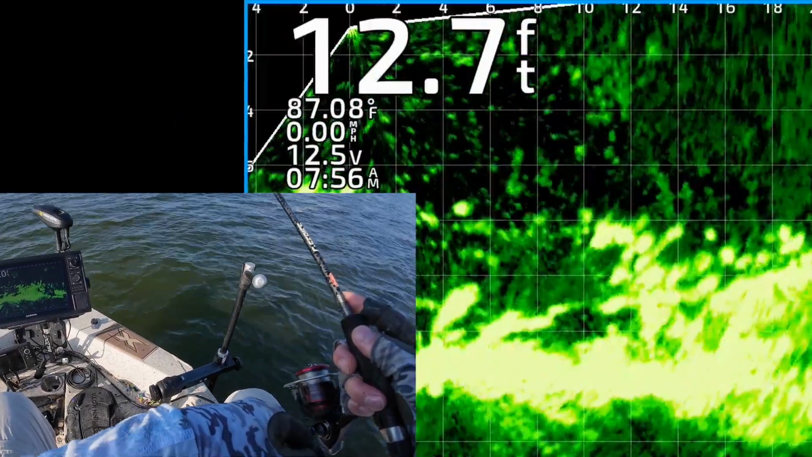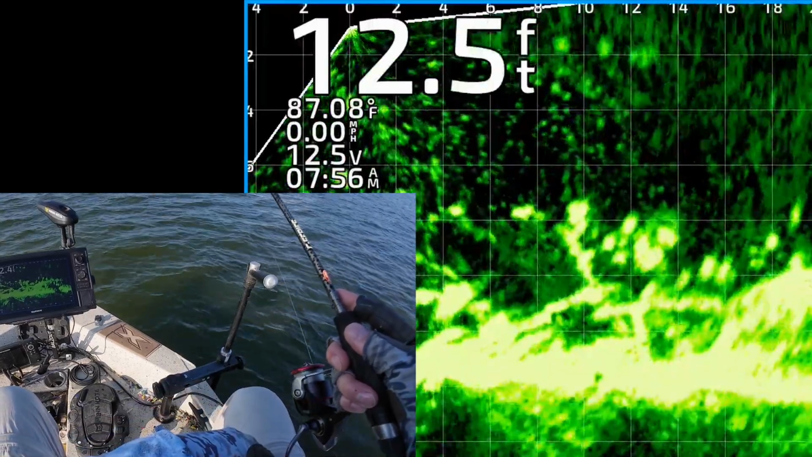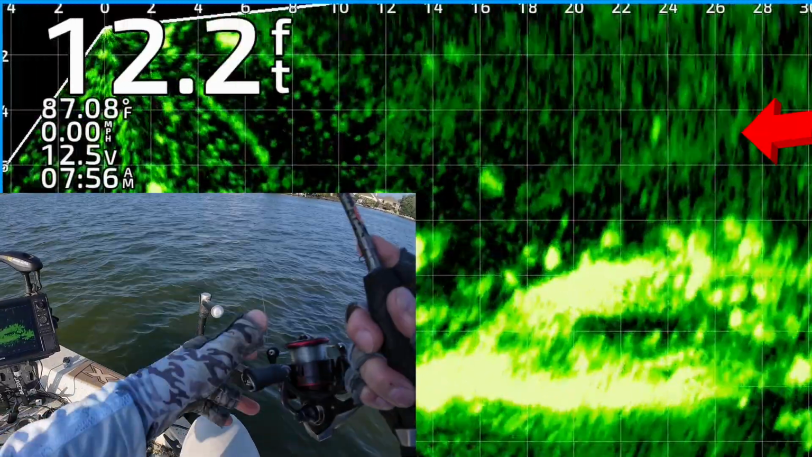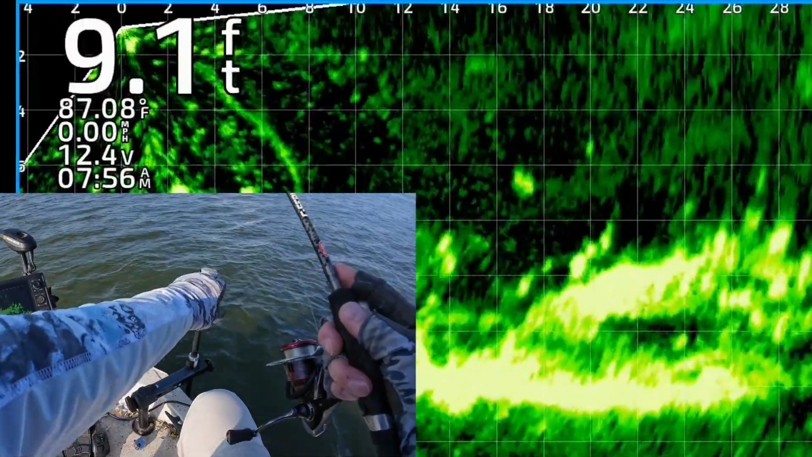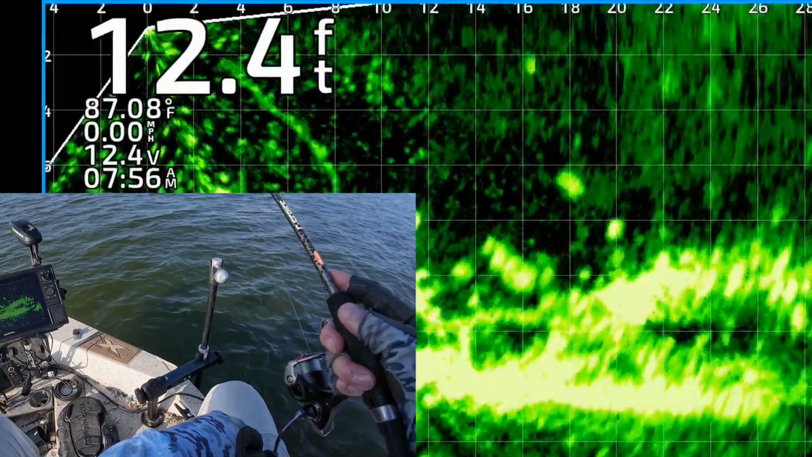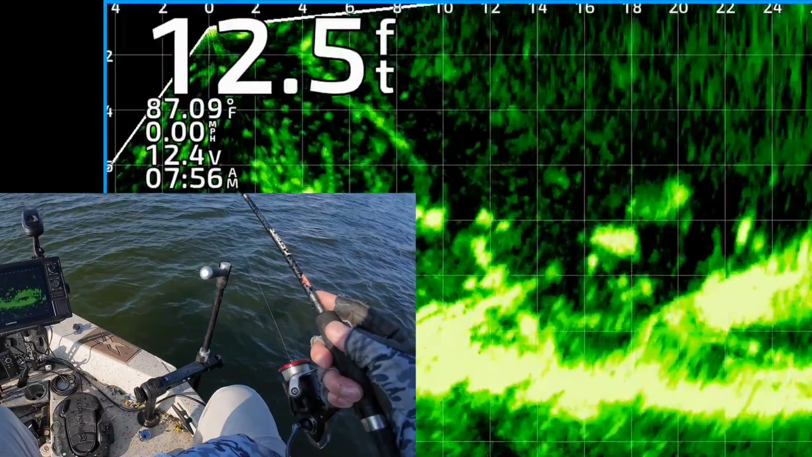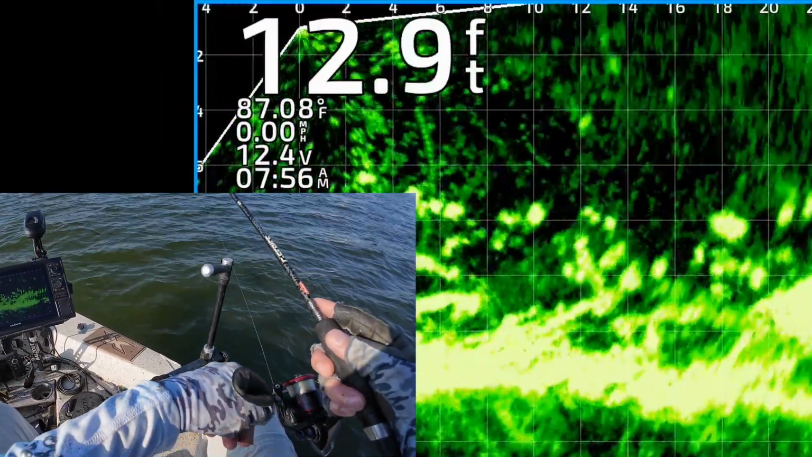Alright, kind of lose track of the jig. About to reel it up and cast it out there again. There you can see it dropping down to him. Just multiple casts. Get your angles right. Vary your retrieve so you can try to figure out what they want. Looks like one of them's falling right there. He wouldn't commit. I'm gonna keep reeling it.